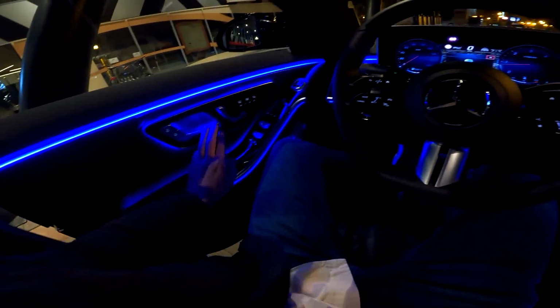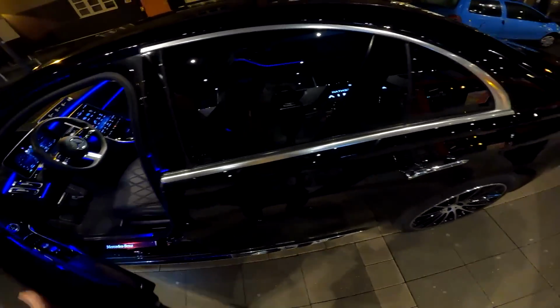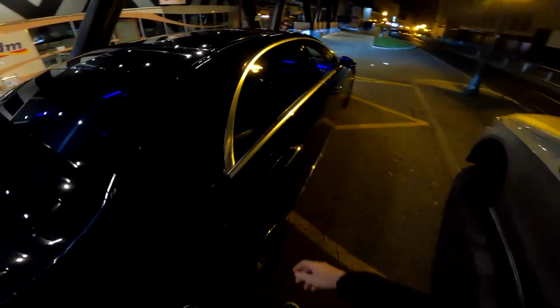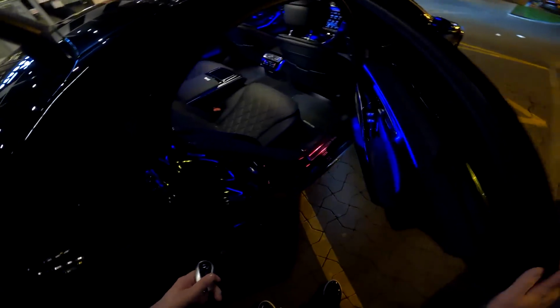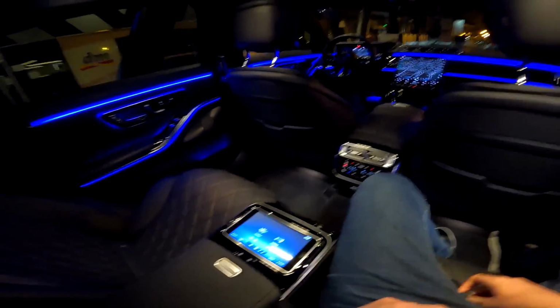So this is actually the door handle. And look at the luxurious interior, and look at this from this angle.